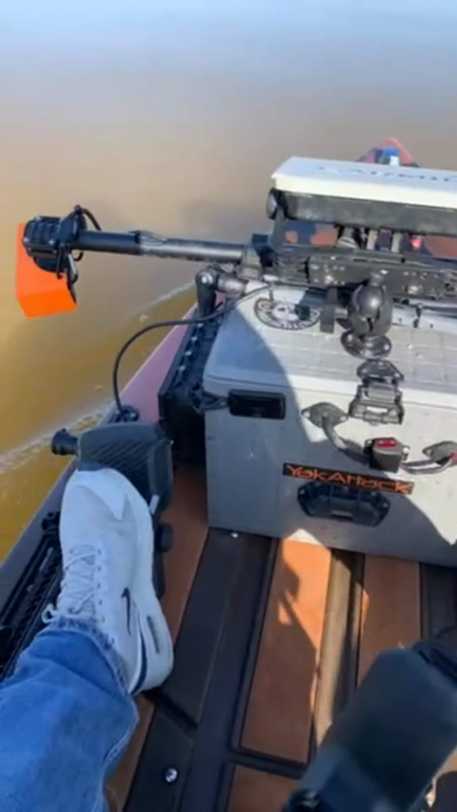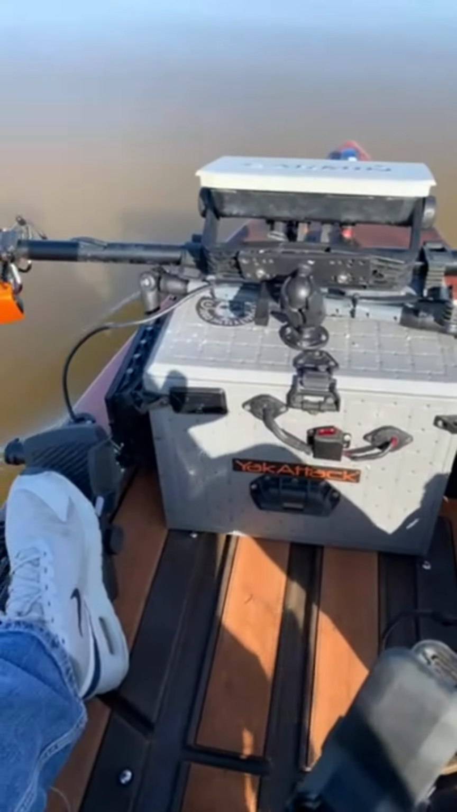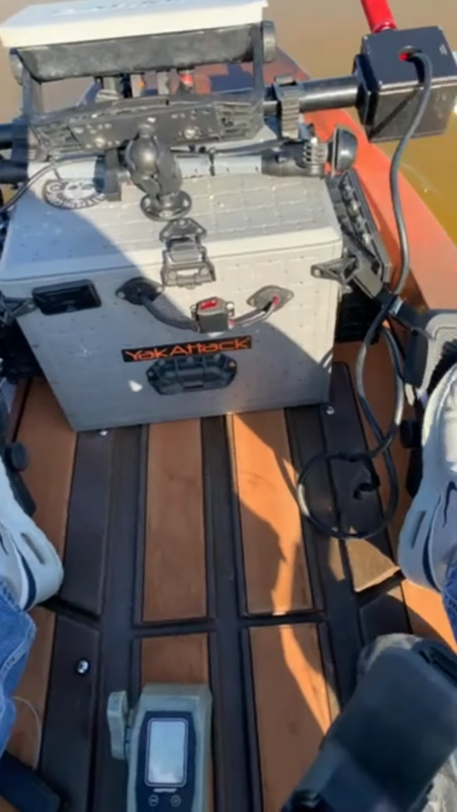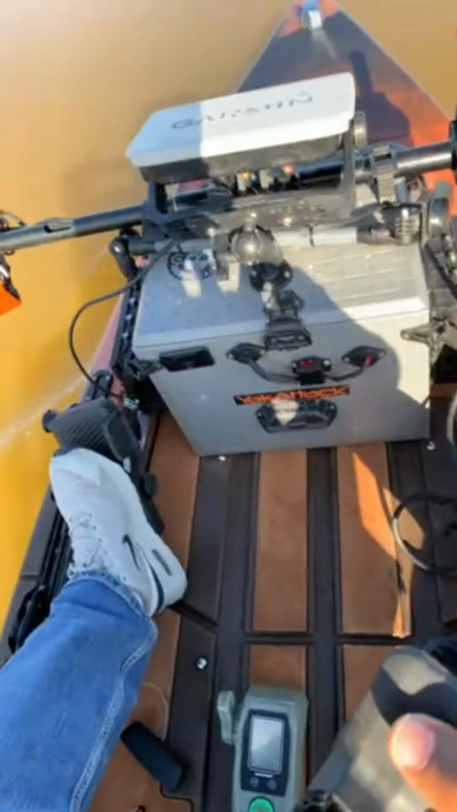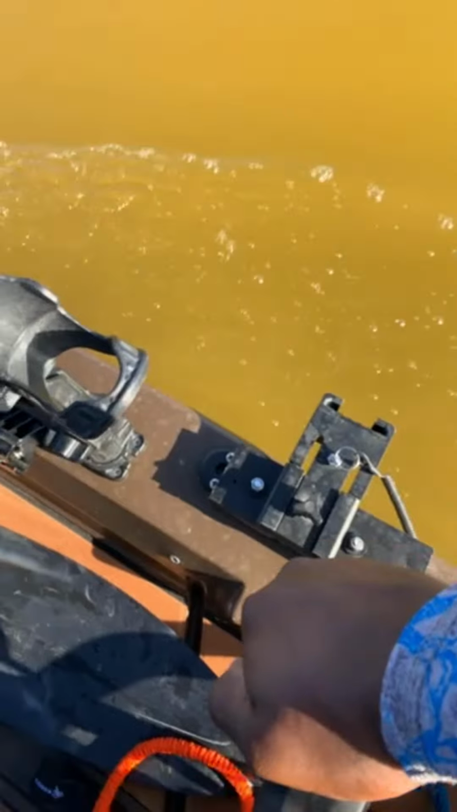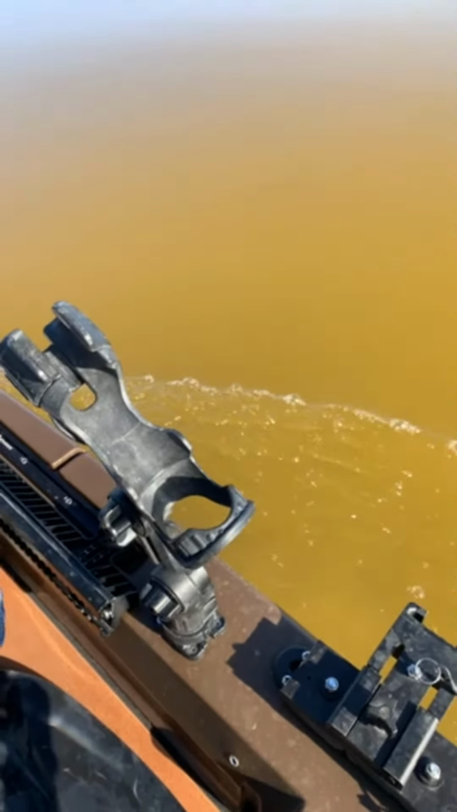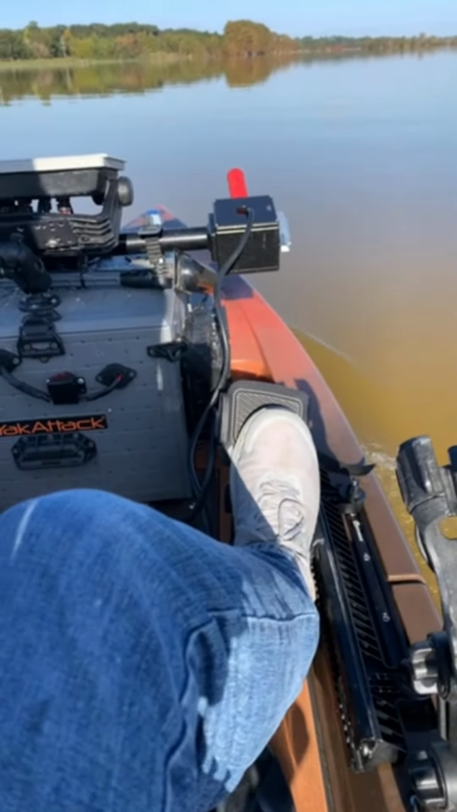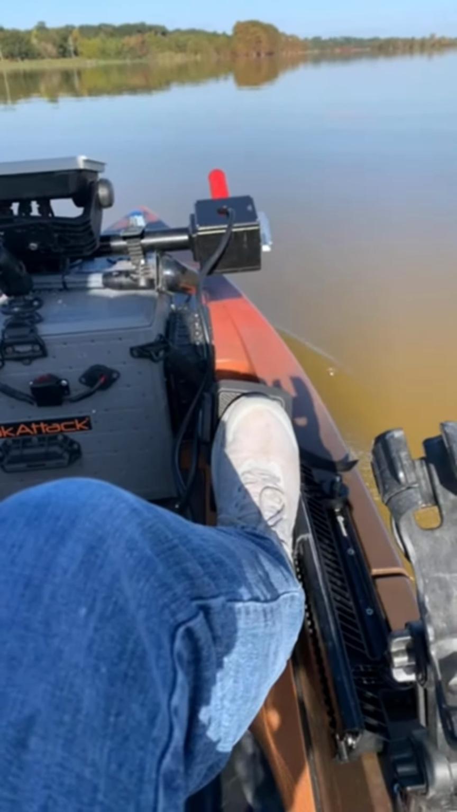All right, let's try to go straight now and keep this rod straight. I need to clip this phone back on the seat, so give me 1 second, y'all. He said warning to all fish, Palitos on the hook, he's on the loose. Don't get in his way. Are y'all ready?